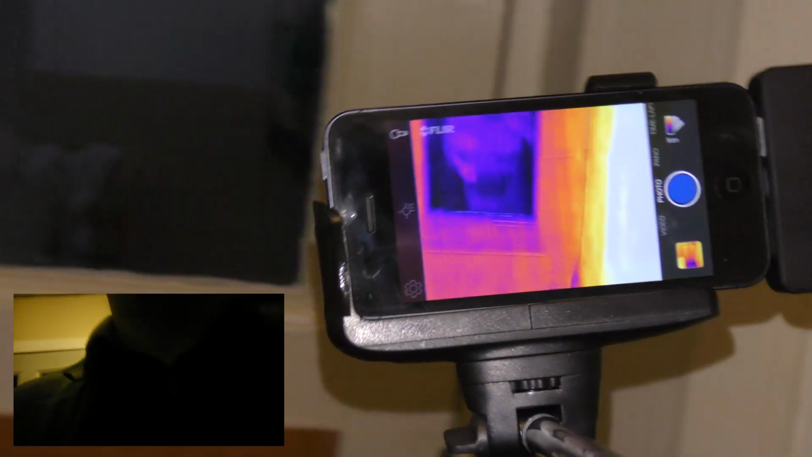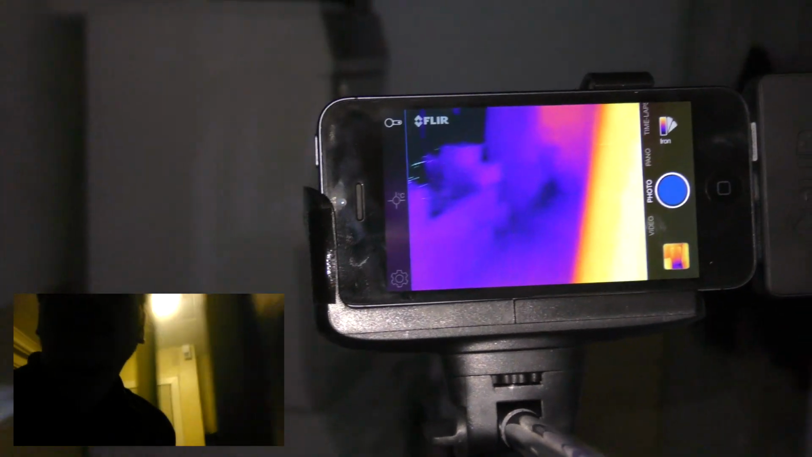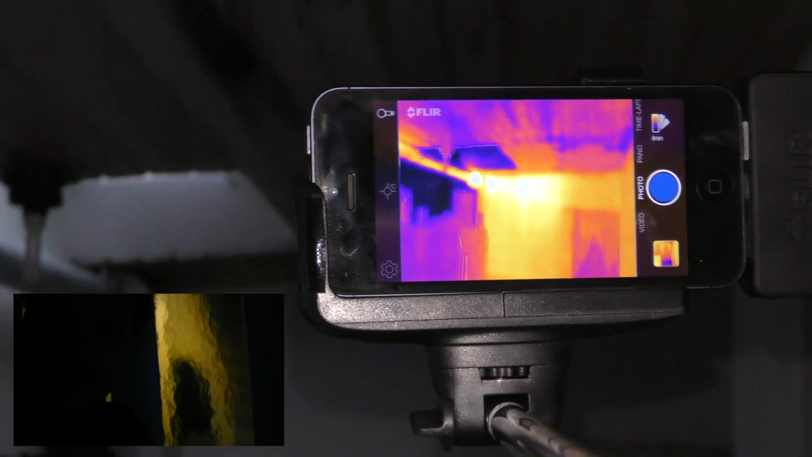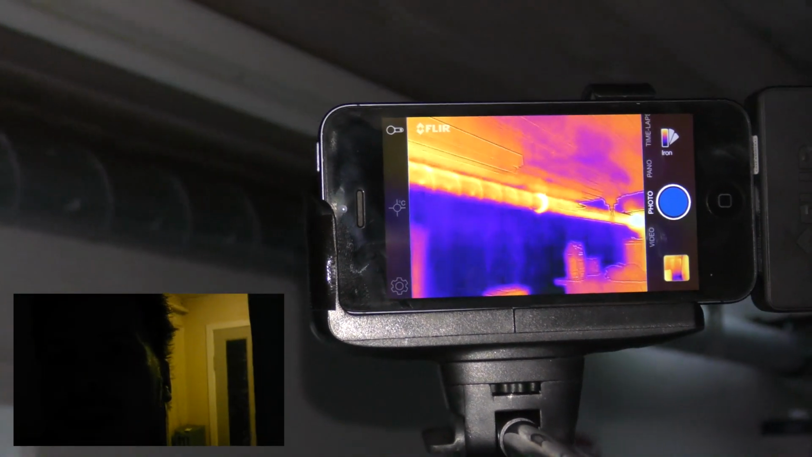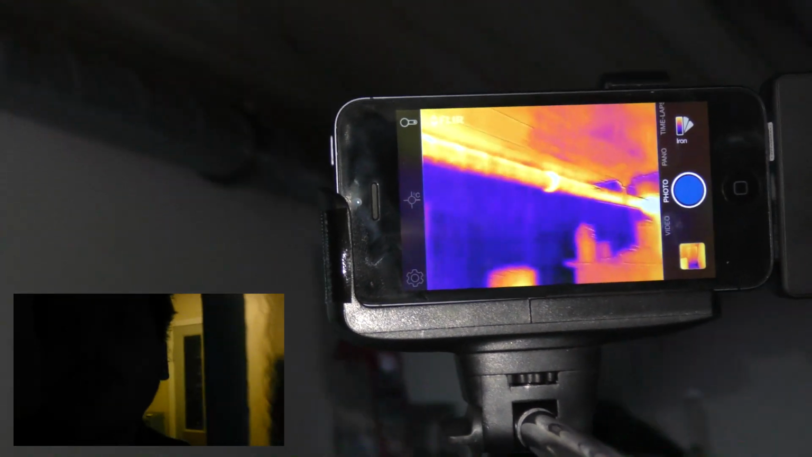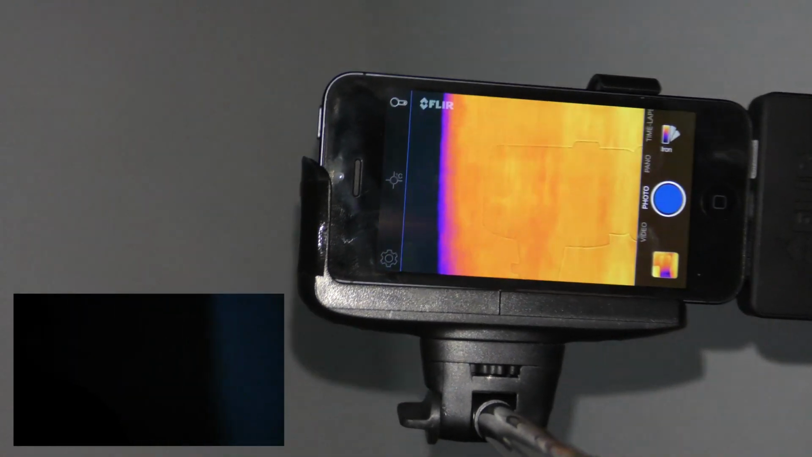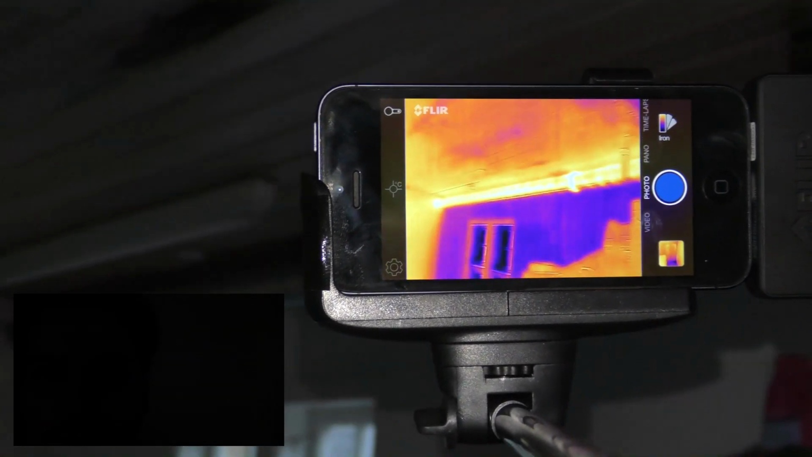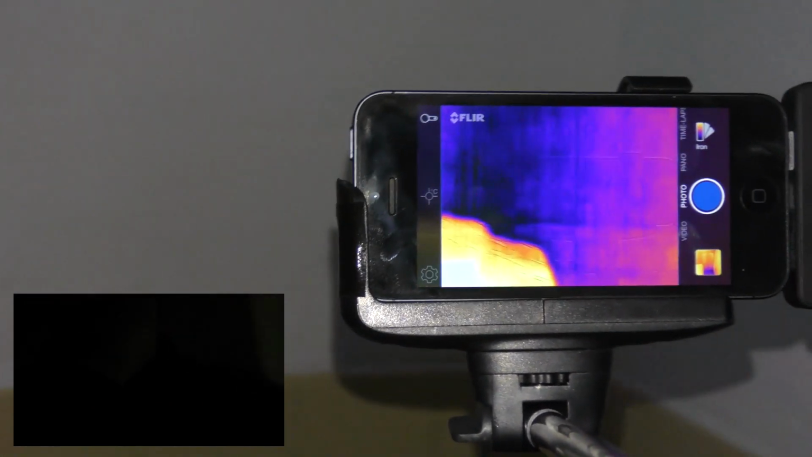But let's go into the data center. Let's see that. Here we have the hallway. The data center wall seems warm, and this pipe up here is warm also. That's the one that blows the hot air from the data center and into the room. It looks like burning hot. It's absolutely not. It's probably just a few degrees hotter.